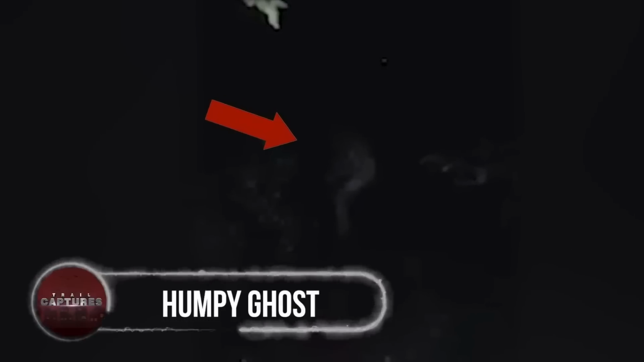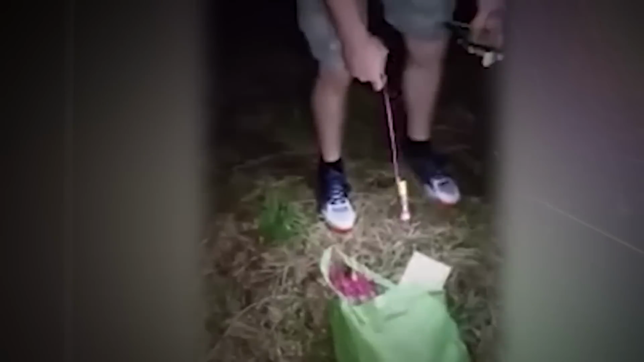Humpy ghost. It's probably the hump that may have gotten it not so mobile. A group of friends who were lighting up firecrackers to celebrate the 4th of July were interrupted by a high-pitched guttural cry.